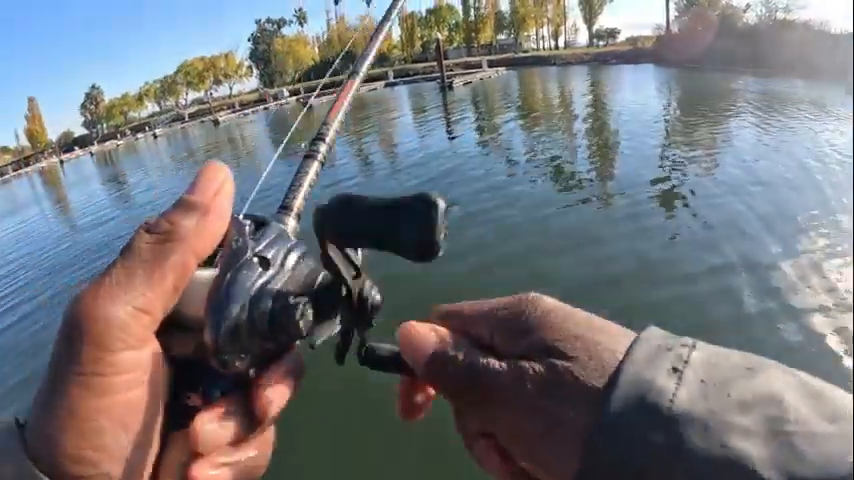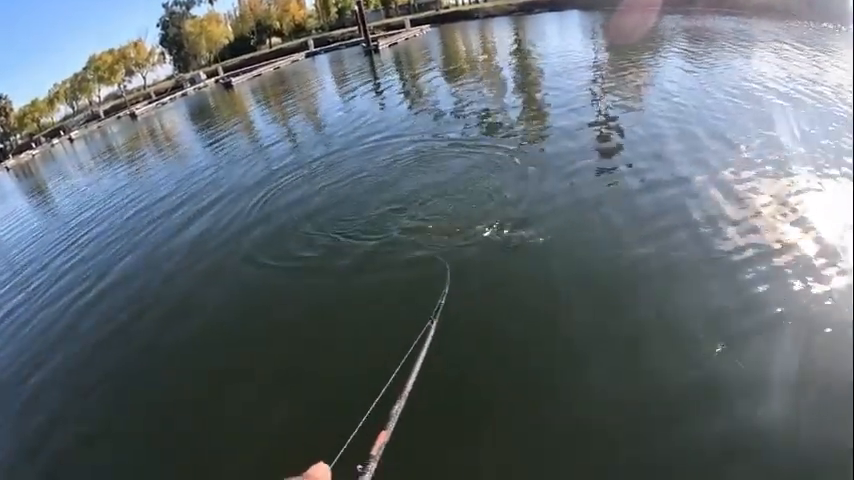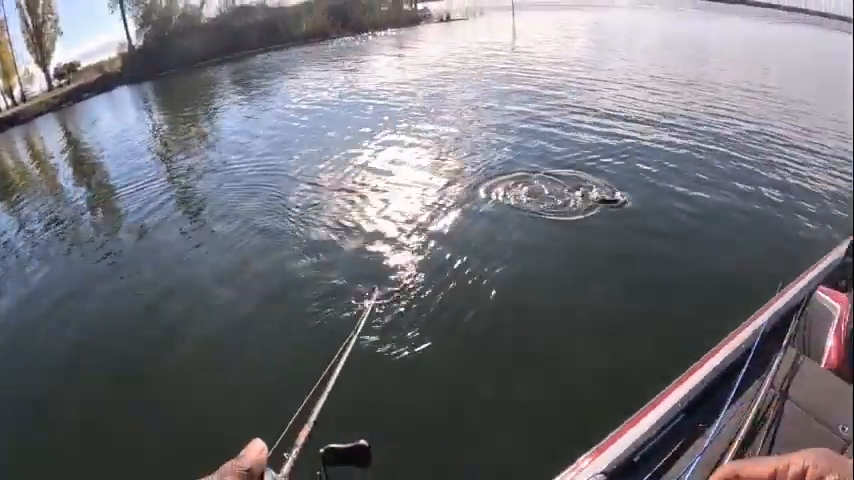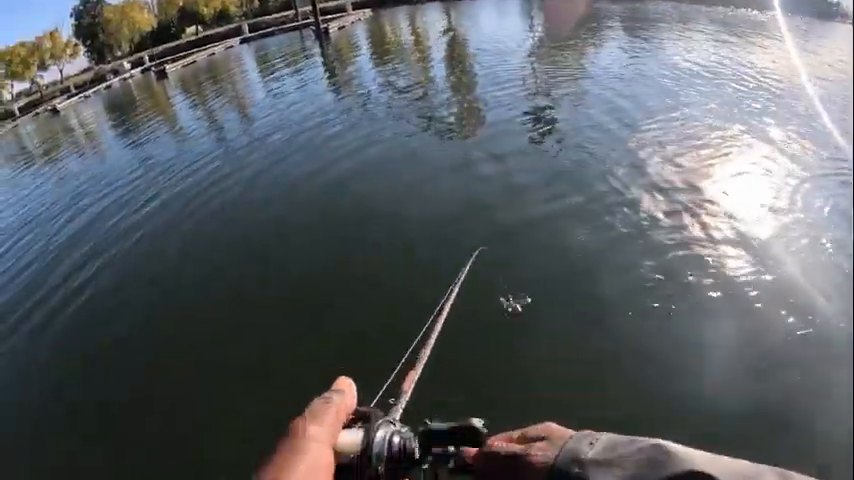All right, Reggie, you on? Oh, that's a striper. Yeah, he got his striper. Nice one. That's a keep. We're eating that one. They got a nice striper, Reggie. All right. We said get the net.